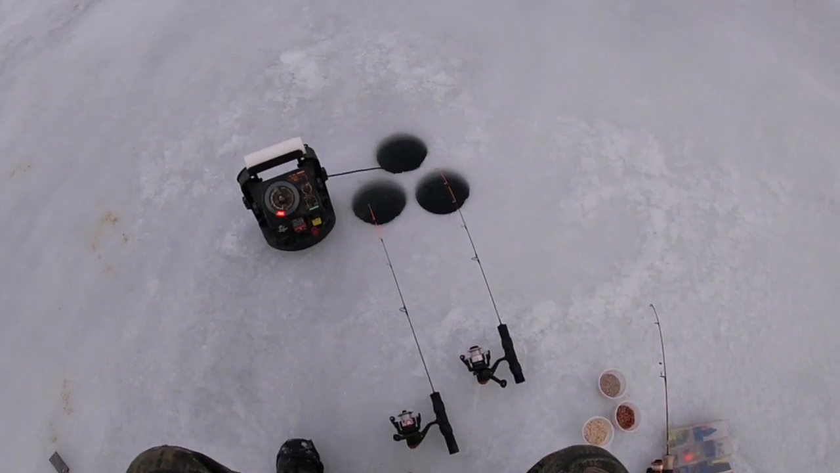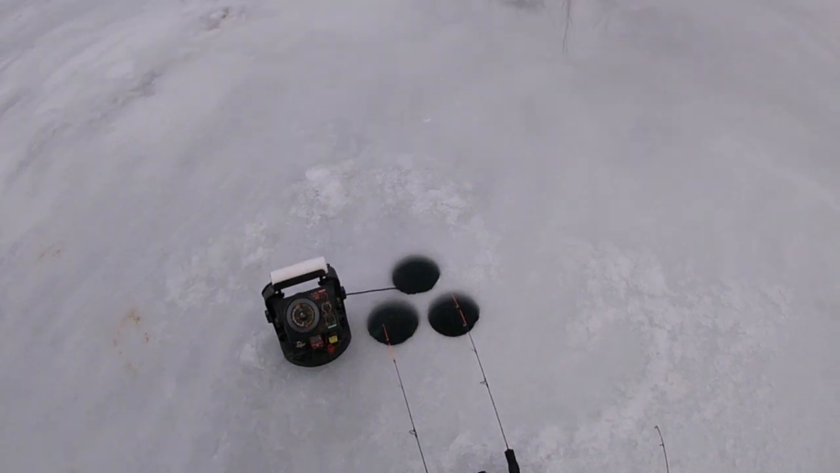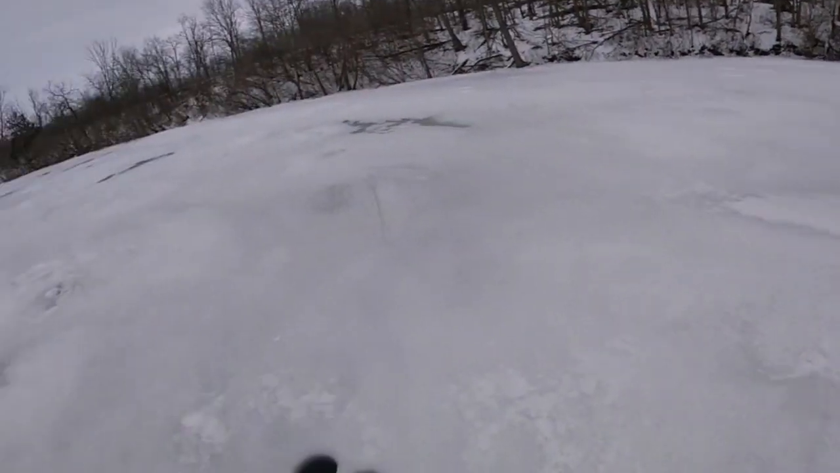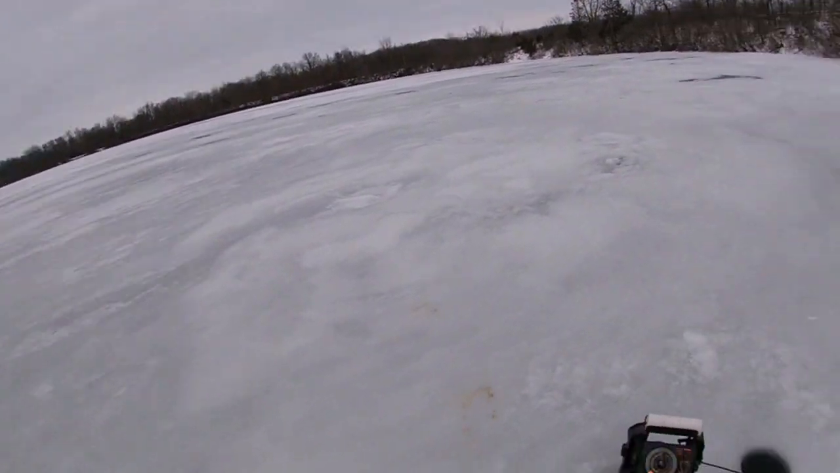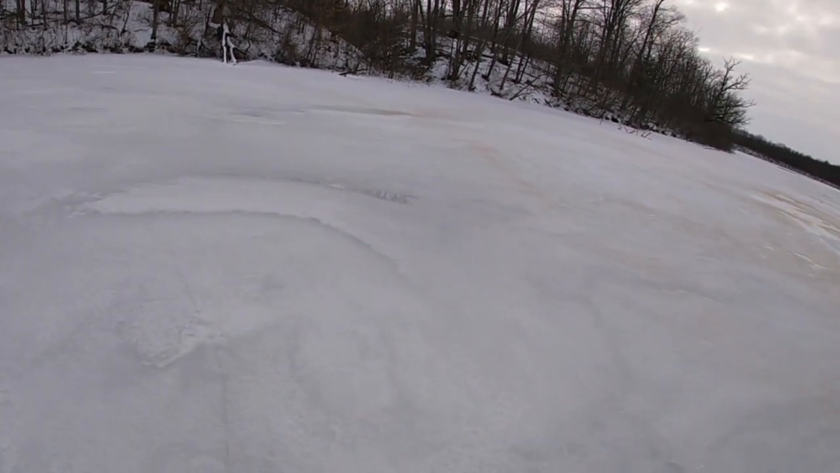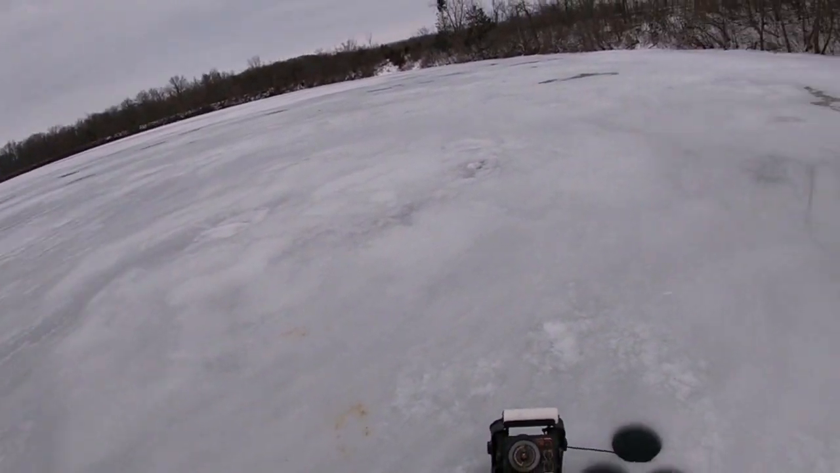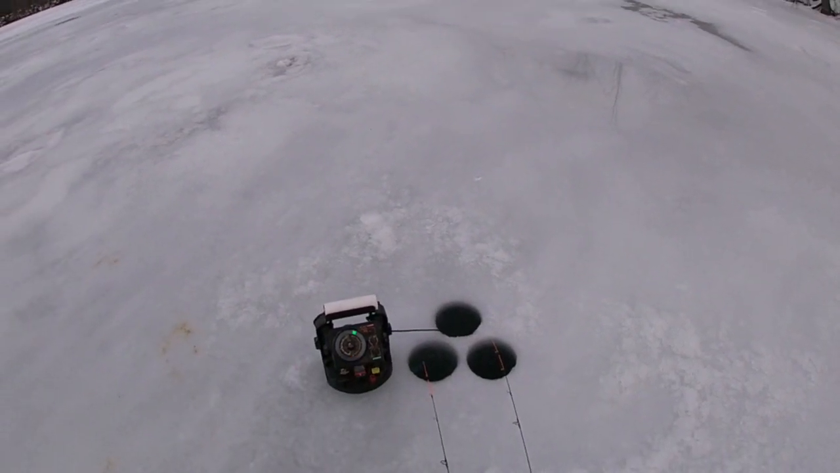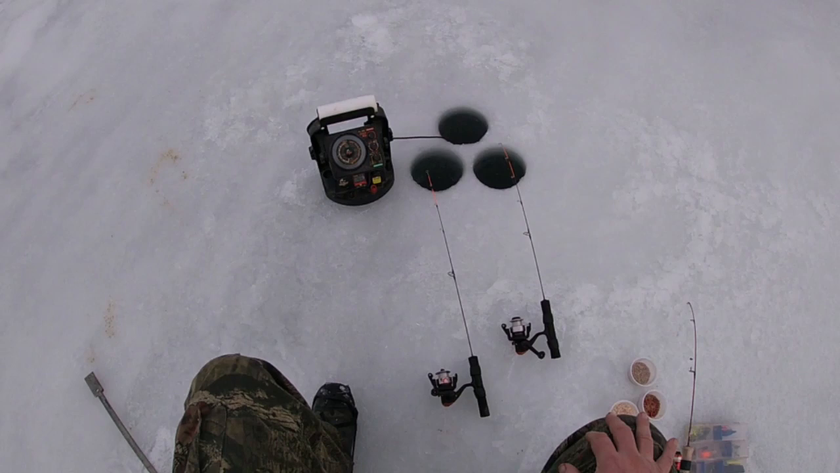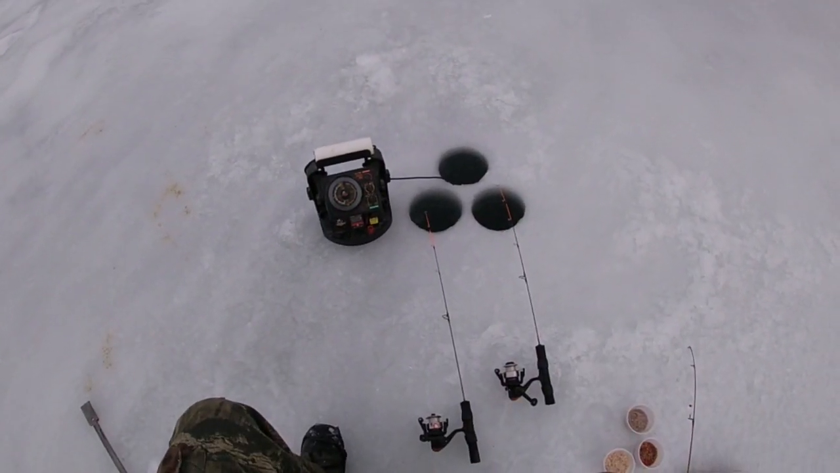Well, I've only been here about 5 minutes. I'm still not marking anything. But one thing I've noticed fishing this lake for the last 15 to 18 years, ice fishing anyway, is the bite typically doesn't come on in this section till about the last hour of daylight. Not to say that things won't pick up, but I definitely wanted to get here early enough to fish through till it got about dark.